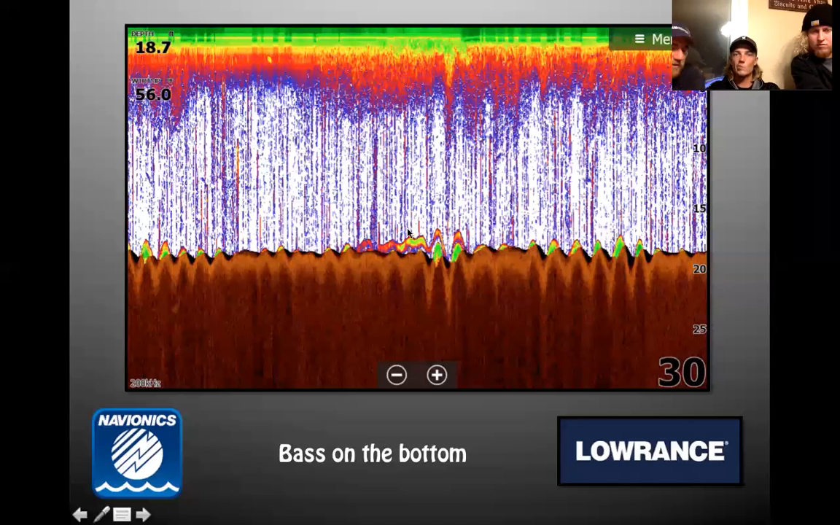And how many times have you looked down there and you've seen something and all of a sudden it separates from the bottom, and you know you got to drop on that and catch them. Yep. Obviously, you just want your biggest tournament of your life, looking down on them and dropping on them. Yep. Drop shot on that fish?